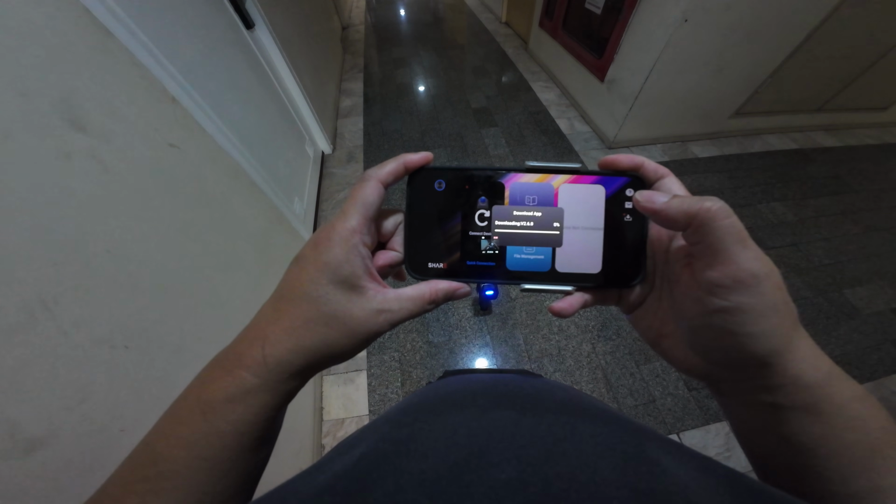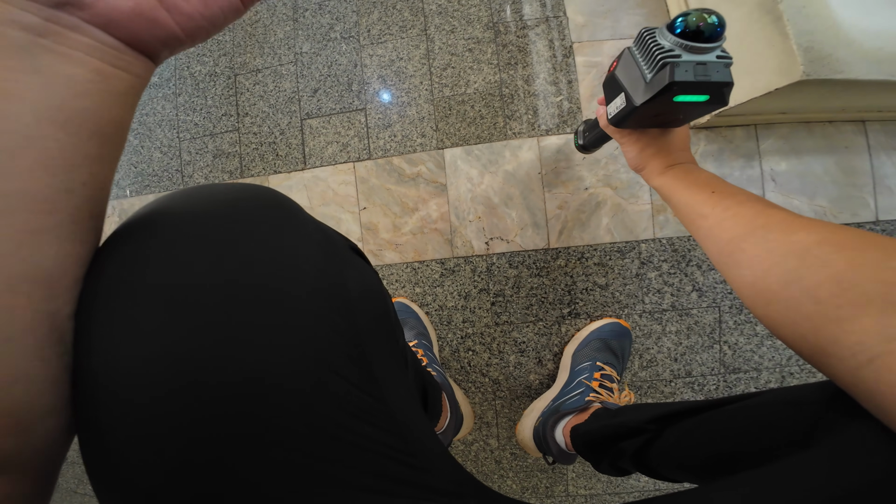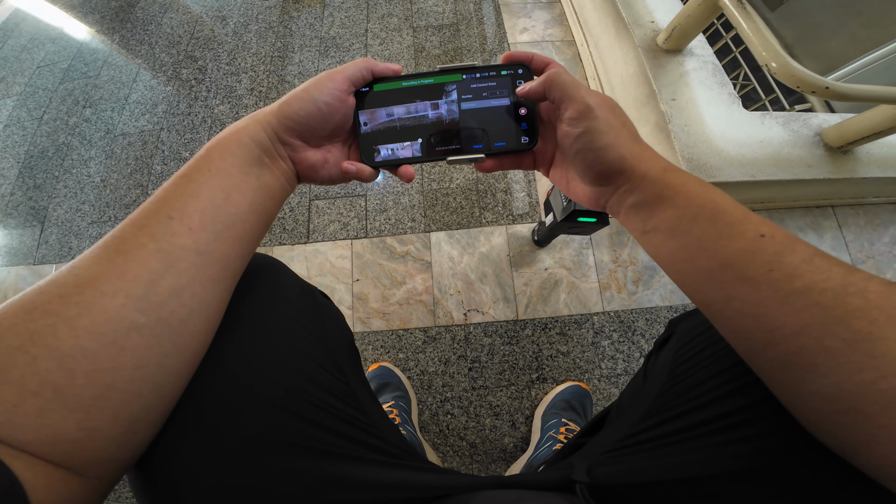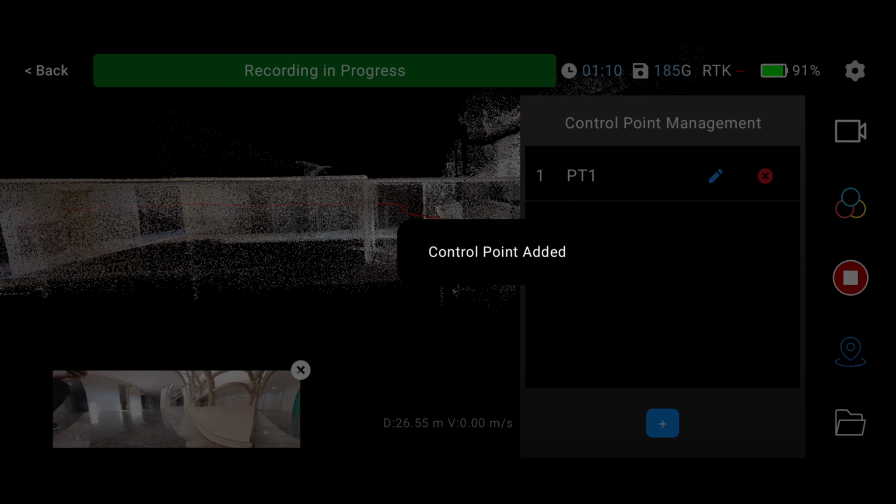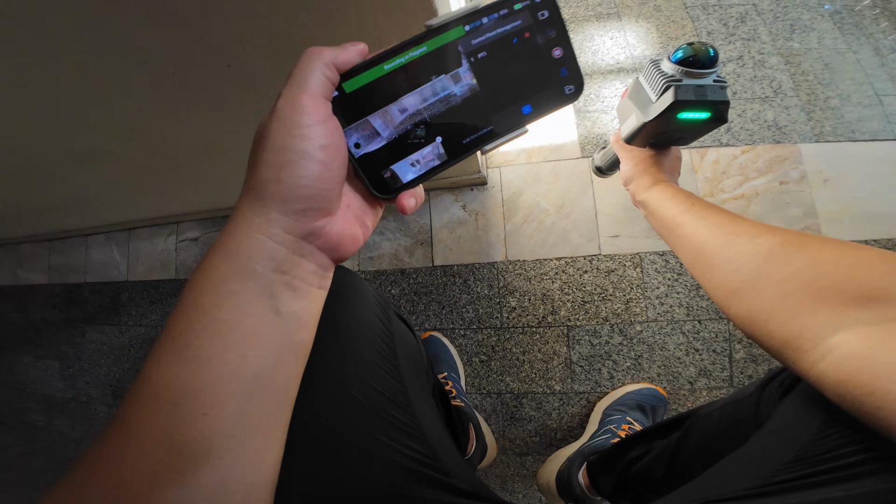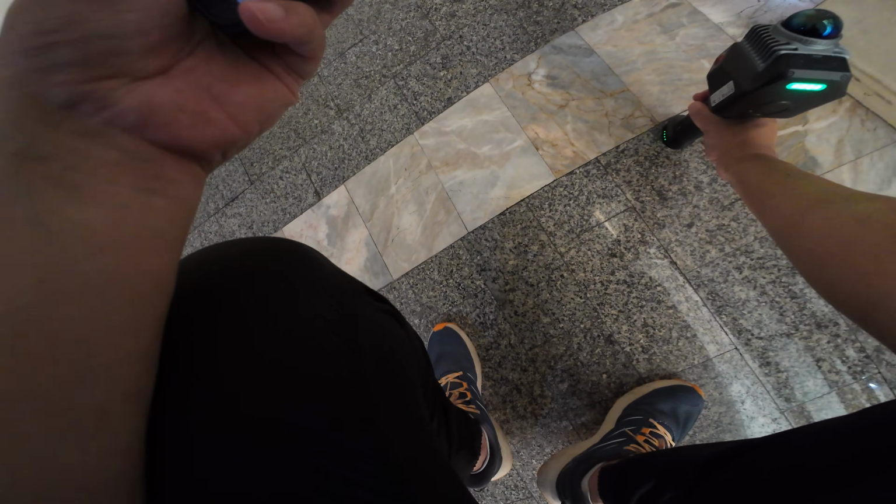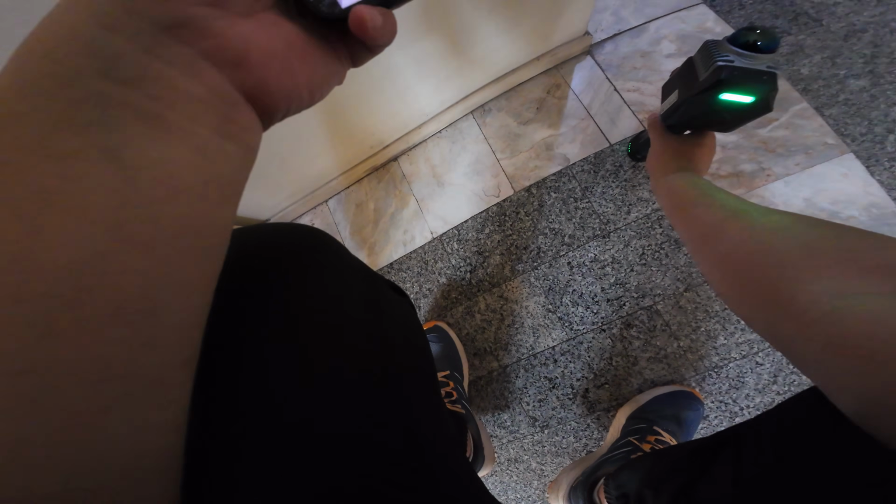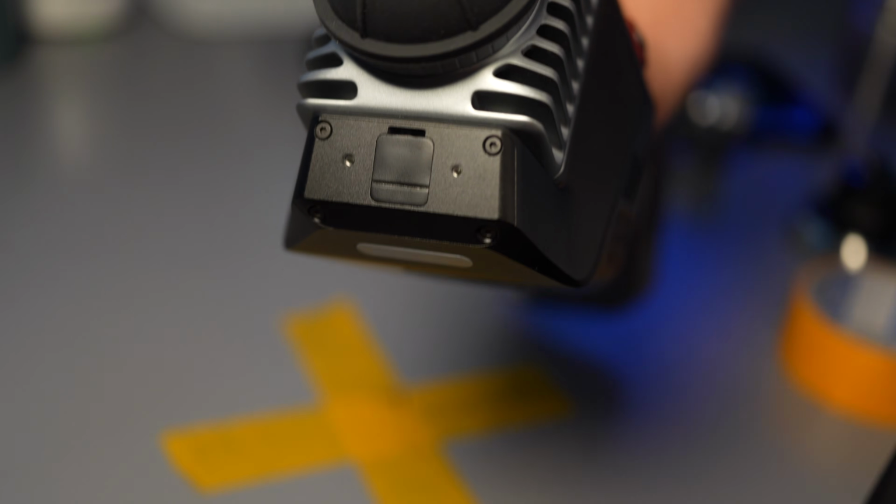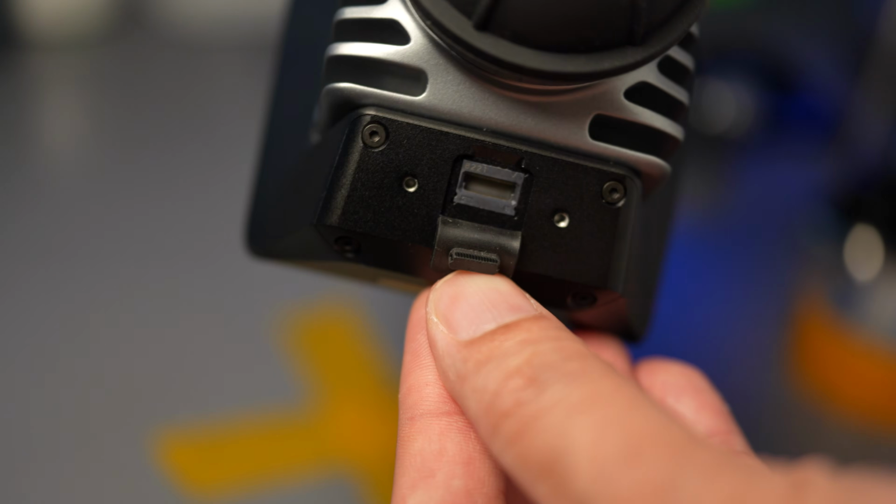Okay, before we dive into the result, SHARE has rolled out a major update for the C1. After updating the firmware and mobile app, the C1 can now collect control points just like the SHARE S20. So once you have collected at least 4 control points in one overlap area, you can align 2 scan sessions together with precision. When you open the rubber cover on top of the C1, you will see a communication port.